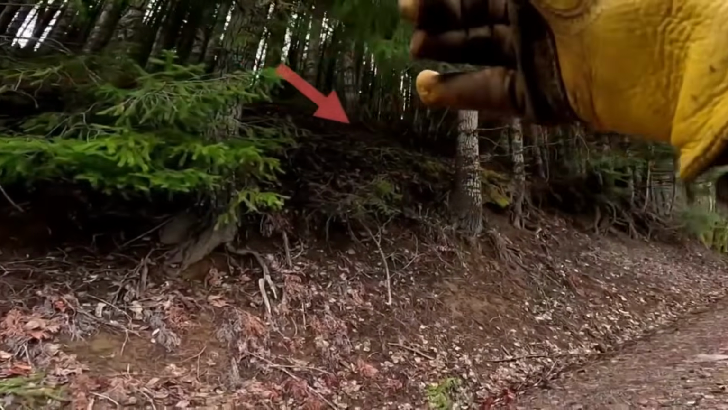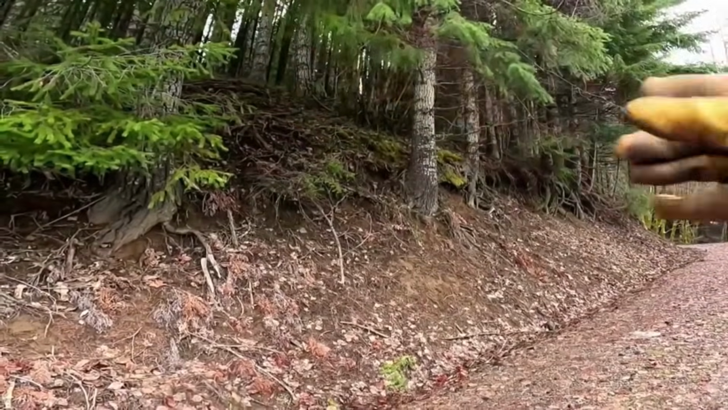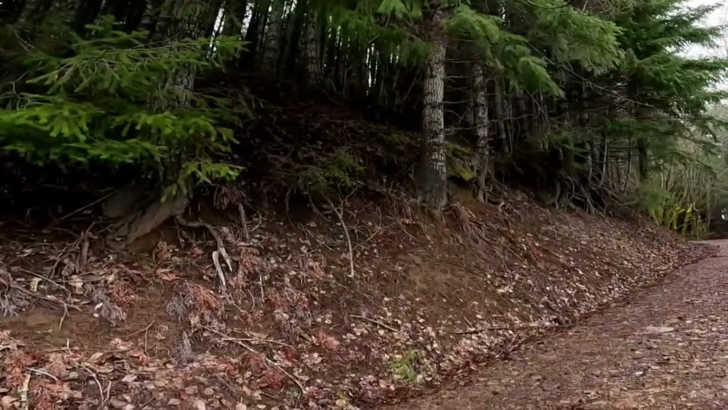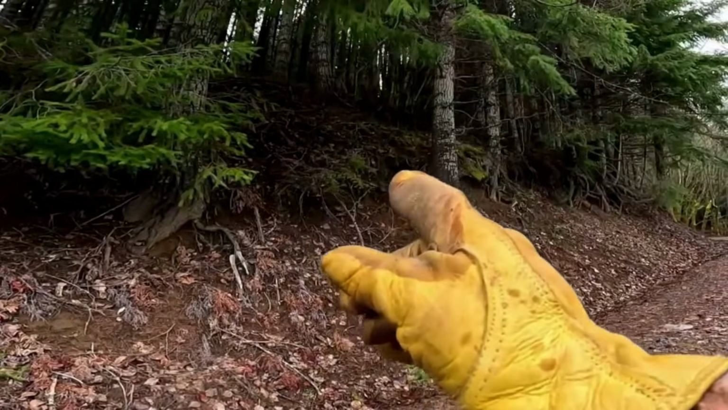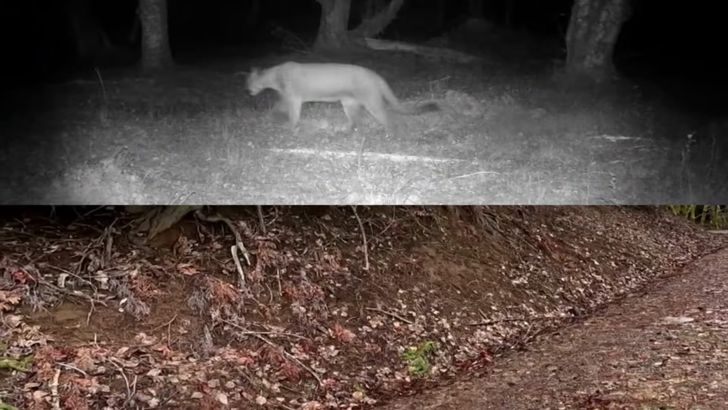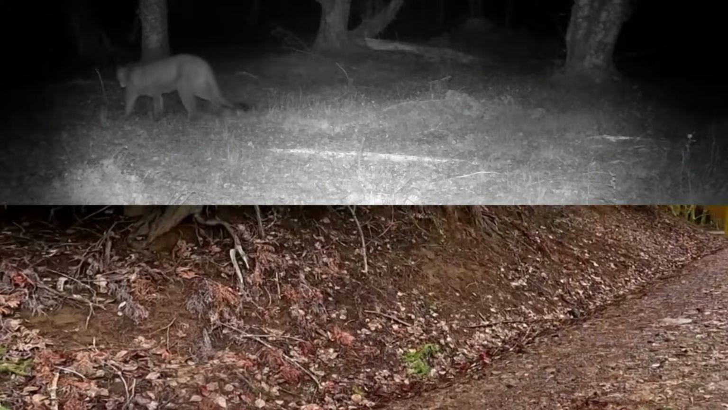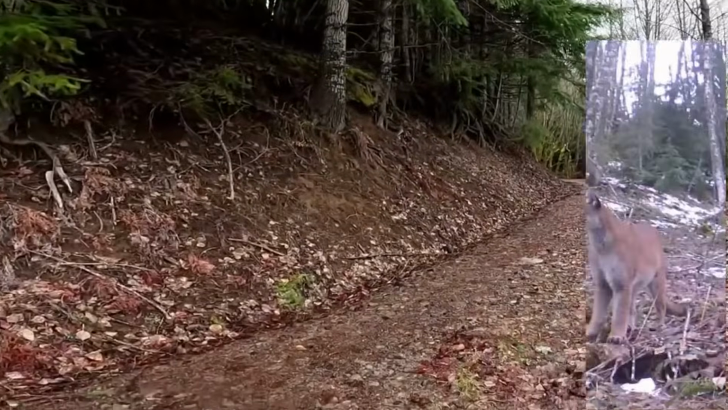So you could see what a perfect ambush area all along this roadside and this berm is. That would be an easy leap for any cougar to come down and get a deer or elk or who knows what. Just a great spot. So I always pay particular attention to this spot.